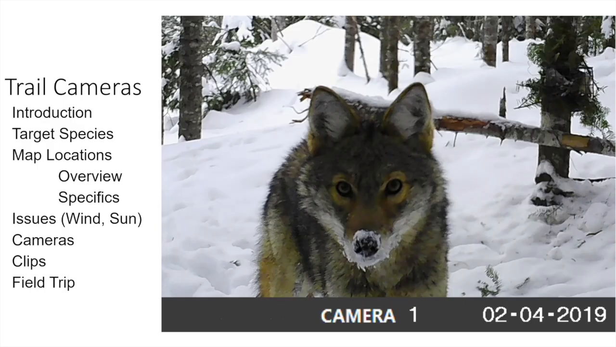So long story short, I have about 20 cameras in the woods, and as you heard, I go to them about every 3 weeks. What I want to do is go through a variety of different things tonight. What species are we targeting? At a macro level, where do I try to figure out where I'm going to put the cameras? Then on the ground, what am I looking for specifically, bearing in mind the types of animals we're trying to get pictures or videos of?